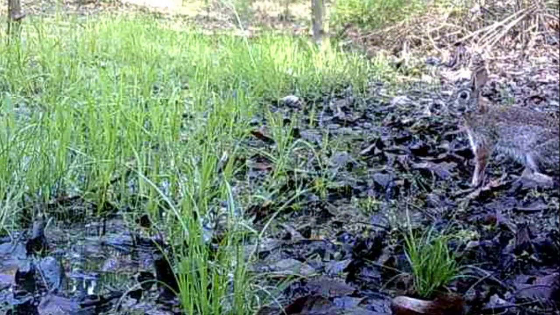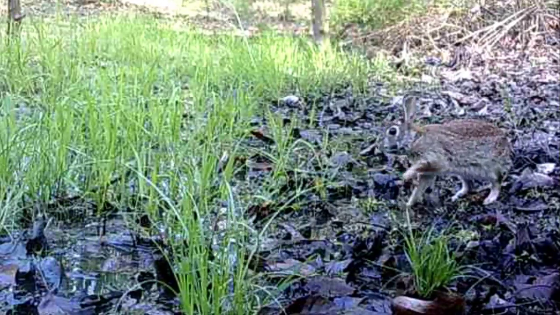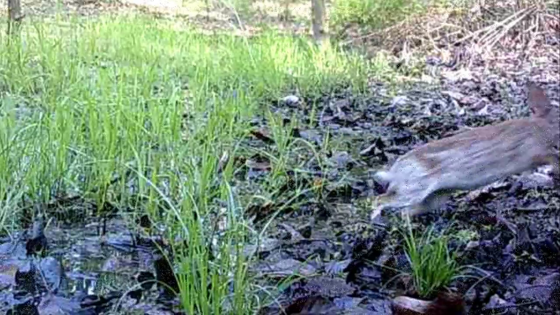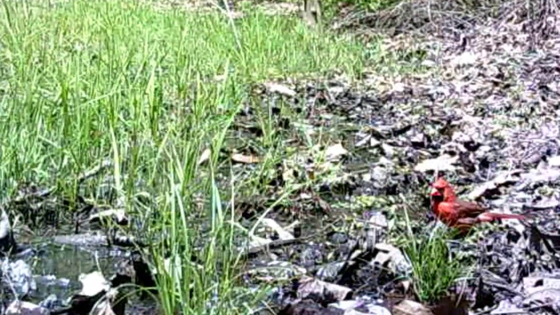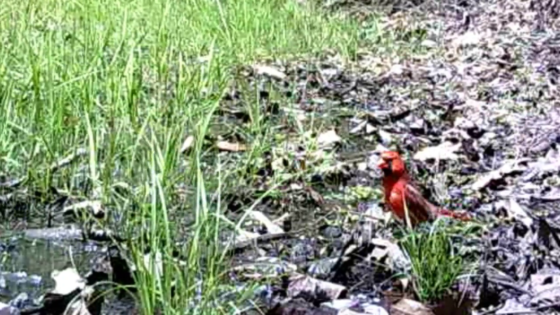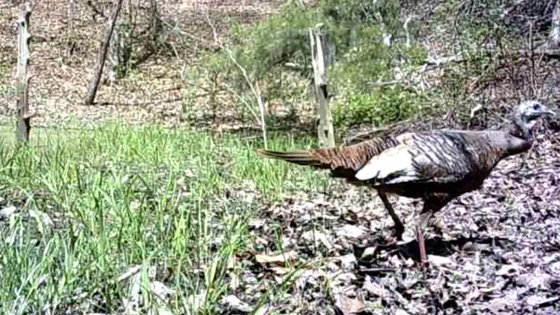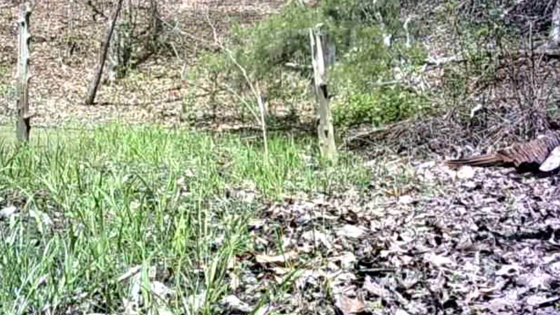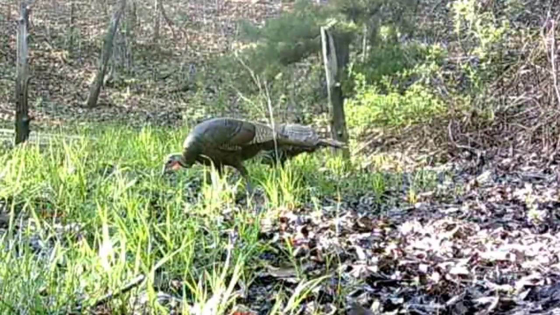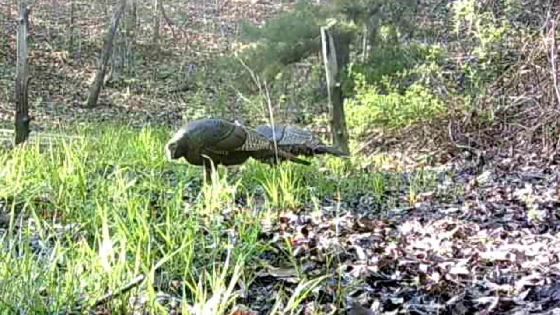We'll start out here at the pond. Looks like a rabbit watching a little bird take a bath. I guess he's watching over it. Cute picture. Here's a beautiful cardinal. Guess he's come to take him a bath too. And of course the big old birds are here. The old turkey. They come and go all the time here at this pond. Beautiful big birds.